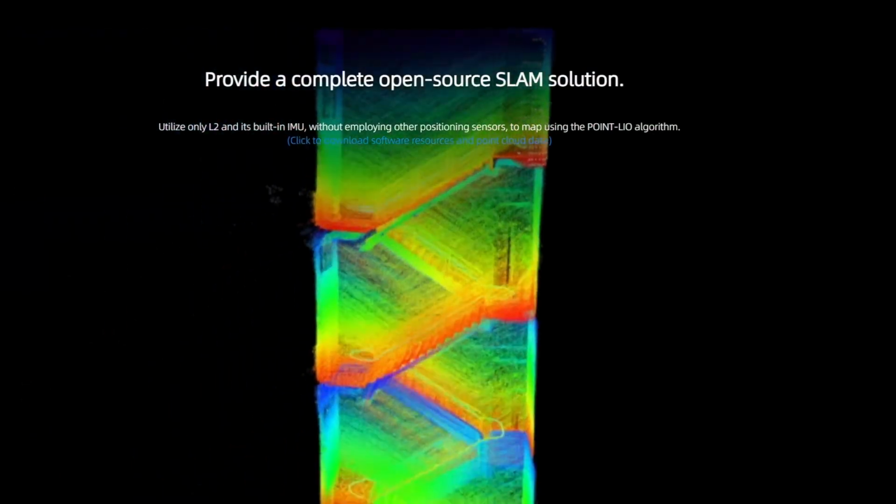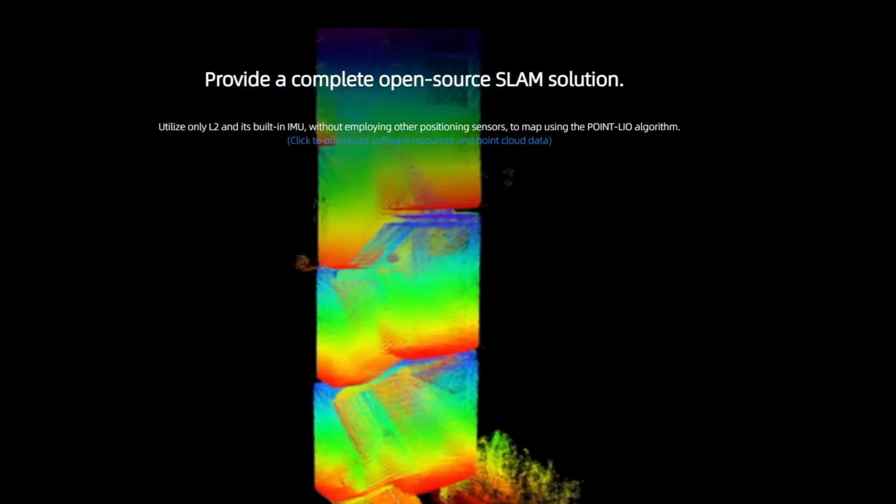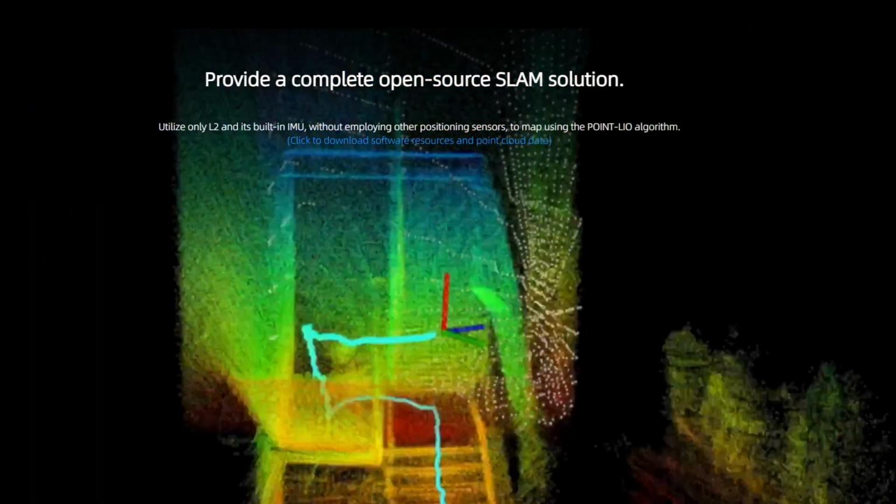So that's all I have to share right now. I might do a follow-up video once I've got it fully integrated with my ROS 2 robot.